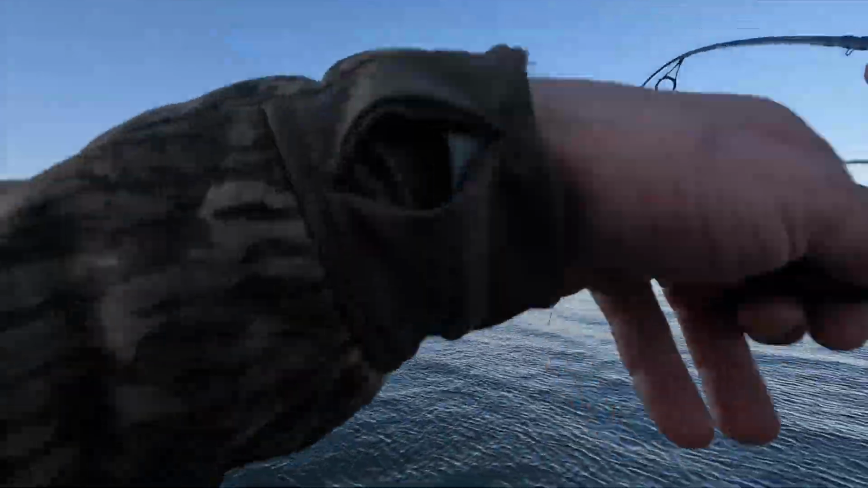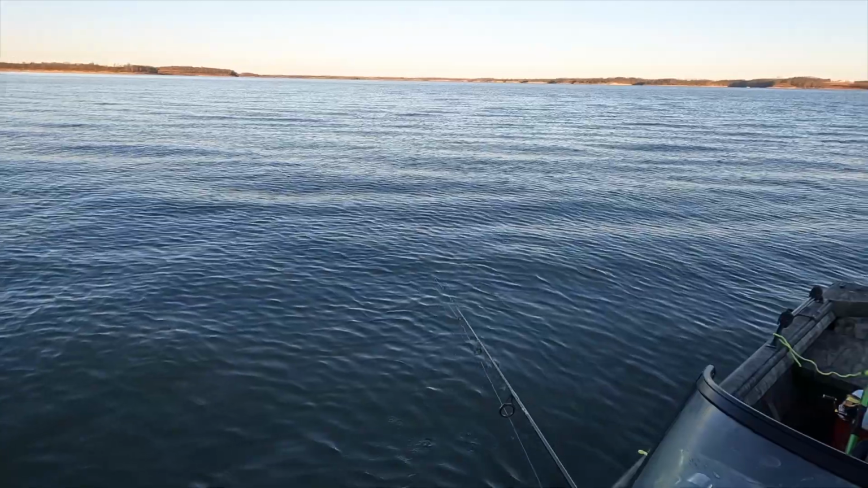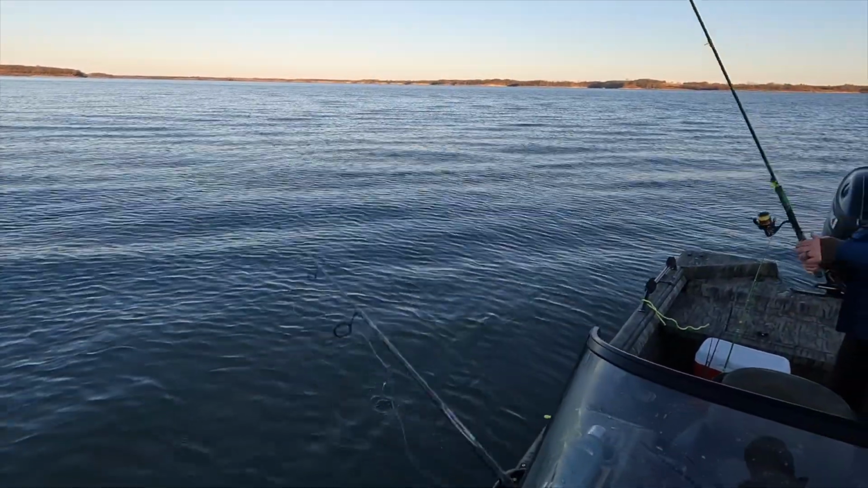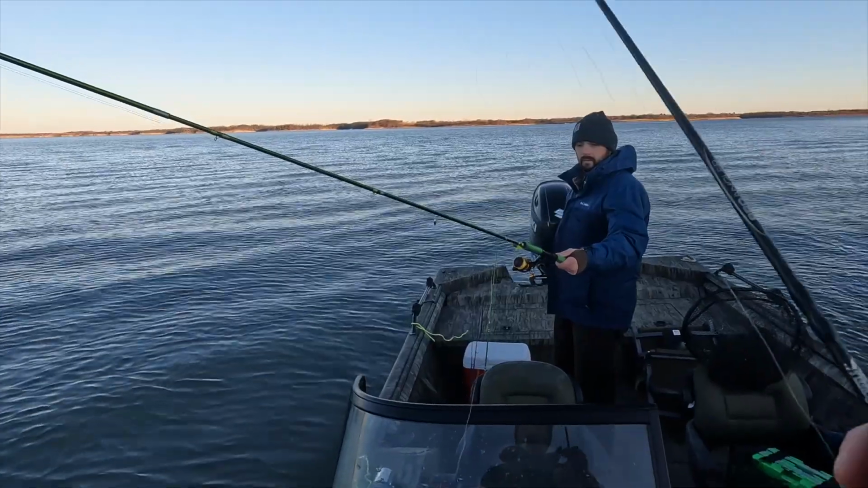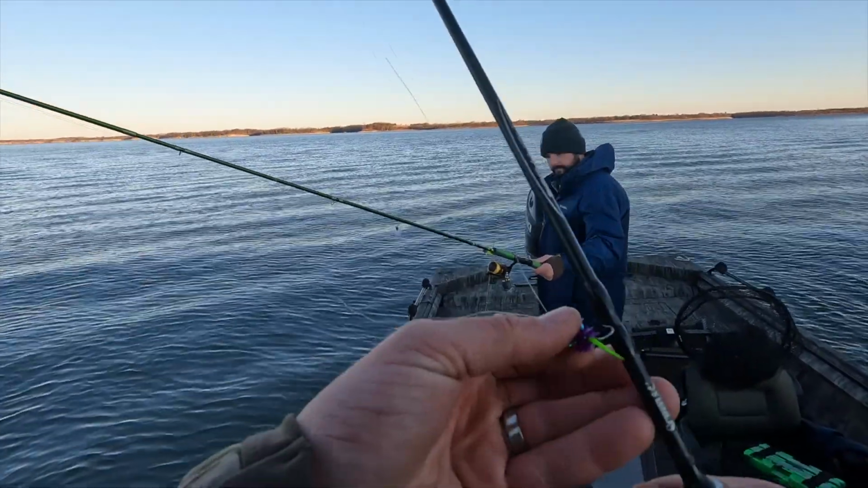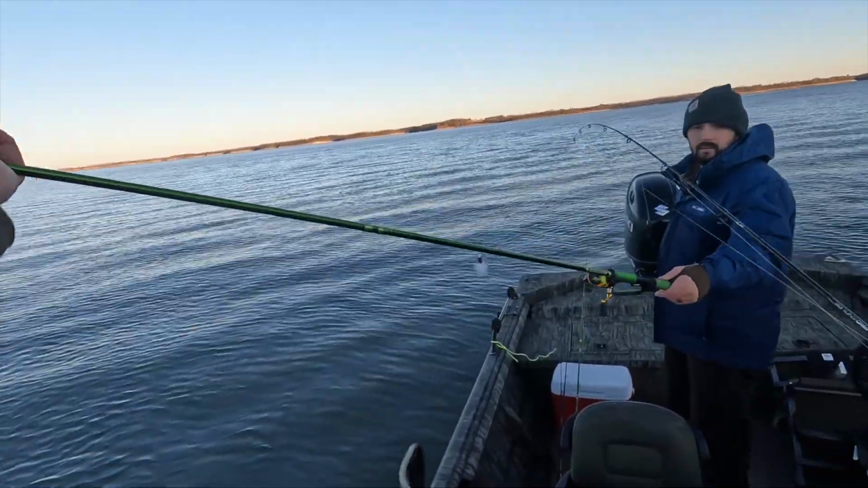There it is. See, I'm done with this rod, man. There's just not enough backbone in this thing to set the hook on a crappie. Allie's doing it this way. Yeah, give me that thing. I like these jigs a lot. I'm definitely going to keep using them.